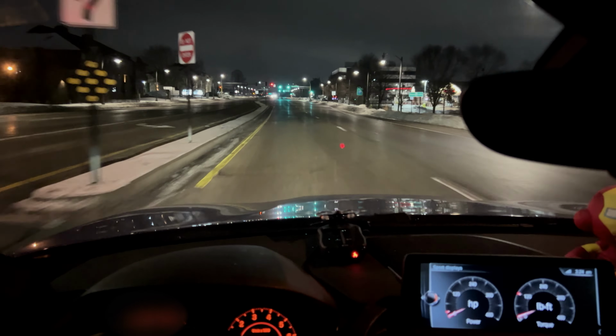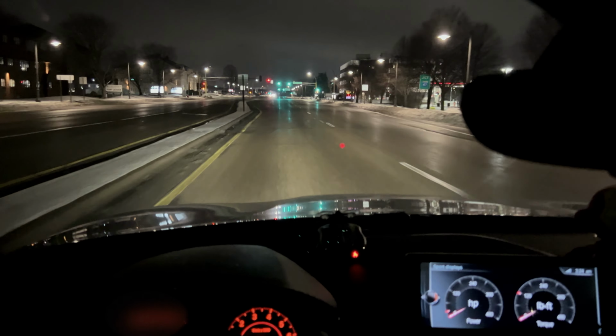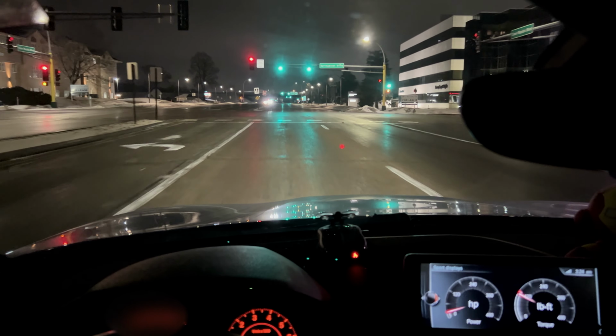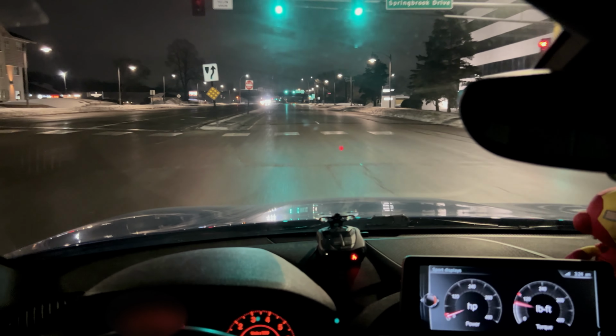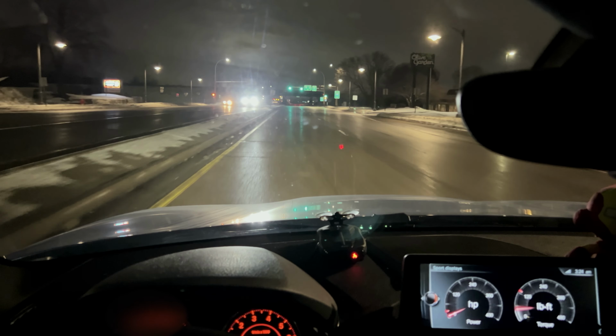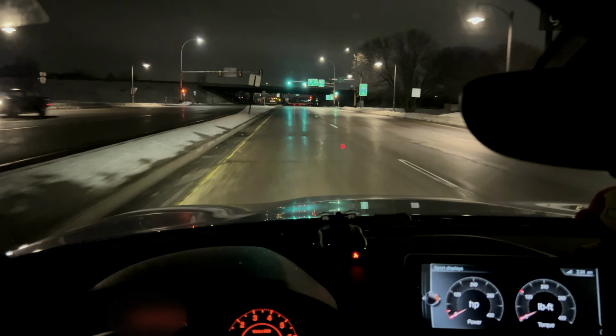300 horsepower is actually plenty if you're just looking to have something that can get through traffic and put a smile on your face, realistically. I mean, I was smiling ear to ear at a car making 200 horsepower. It was heavier than this, you know?